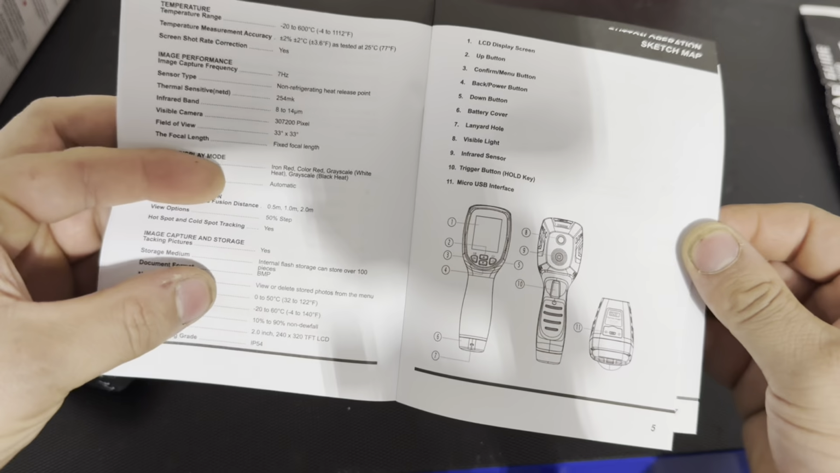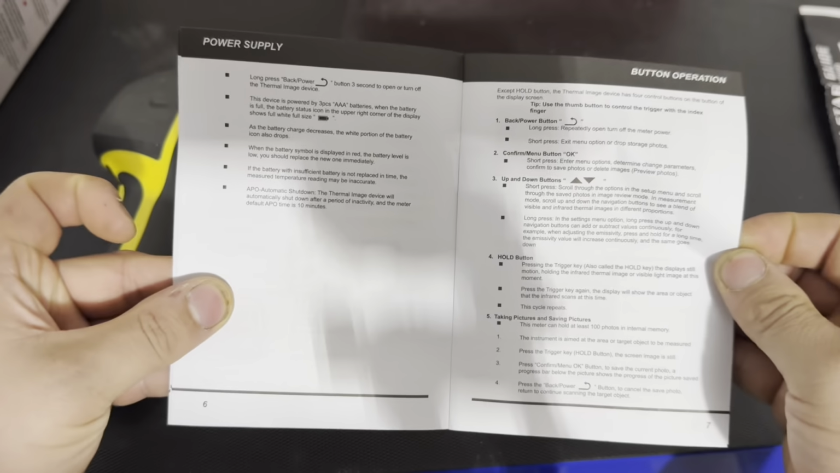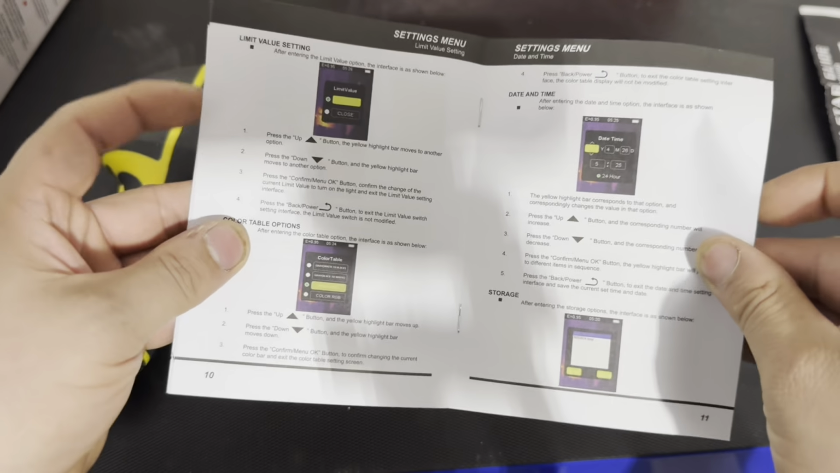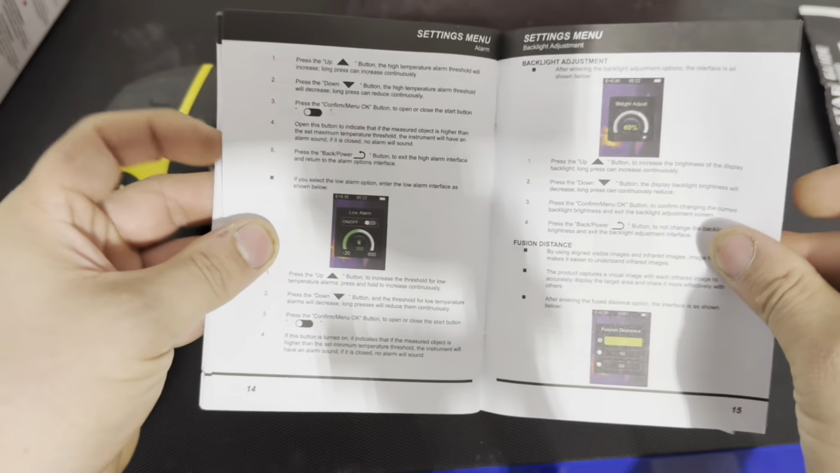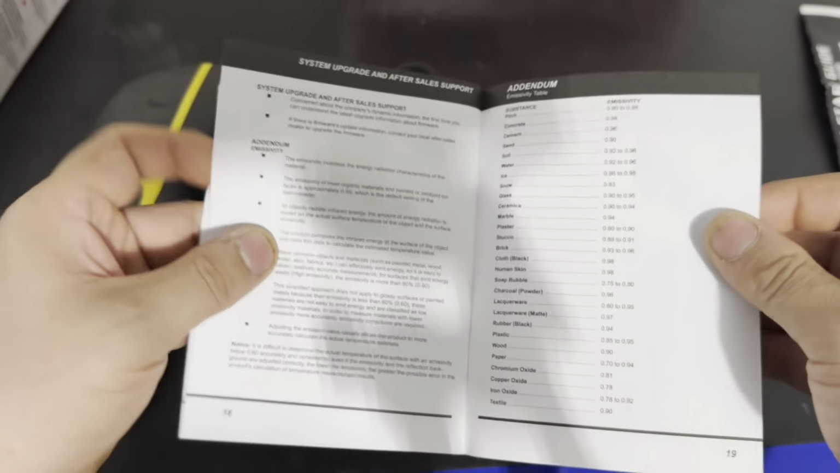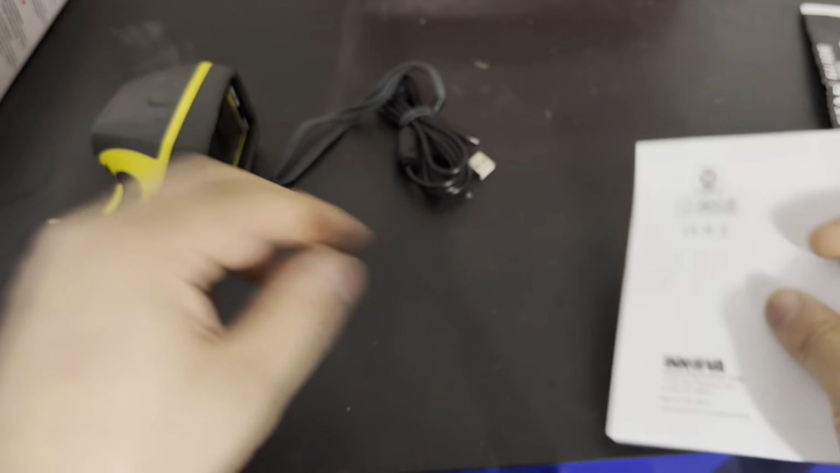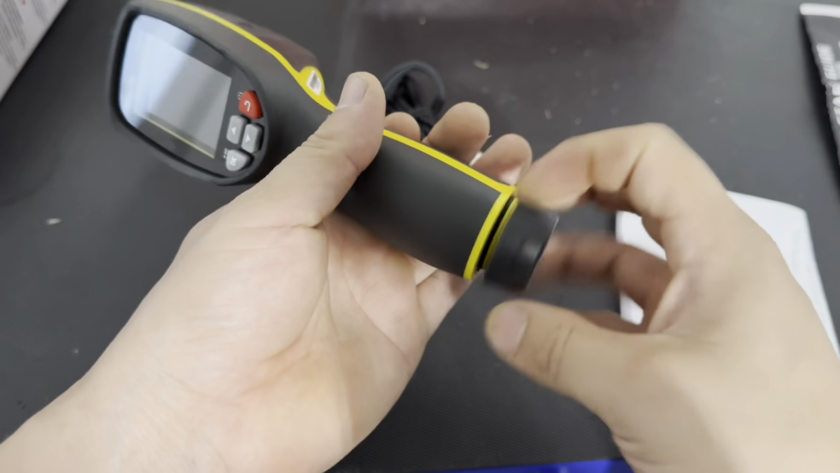Some of the indicators there and what they are. More there, a couple more pages we got. And then we're going to be trying it on a heated seat and heated steering wheel so we can see how it works. Batteries go on the bottom. It does not come with batteries. I put batteries in, but I'll show you guys how to put them on.